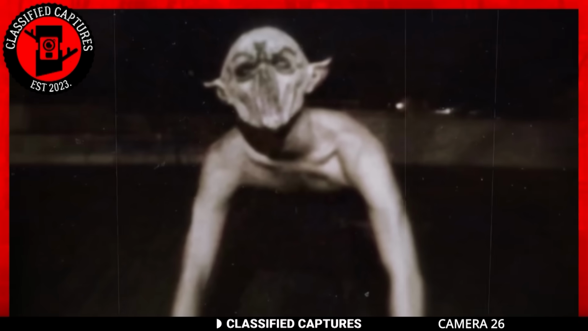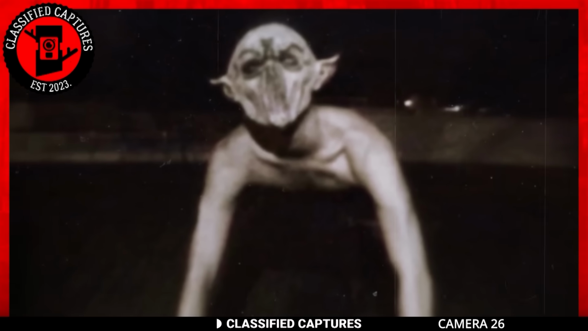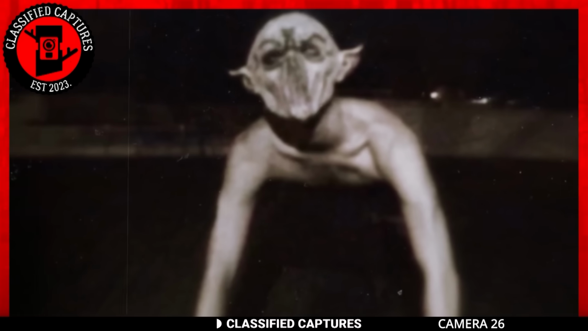Yeah, that was apparently captured on a trail cam set up in the woods. The owner of the trail cam initially thought his friends were pranking him, but after checking with everyone, he realized they knew nothing about it. So then, what is this thing? We can't say for certain.